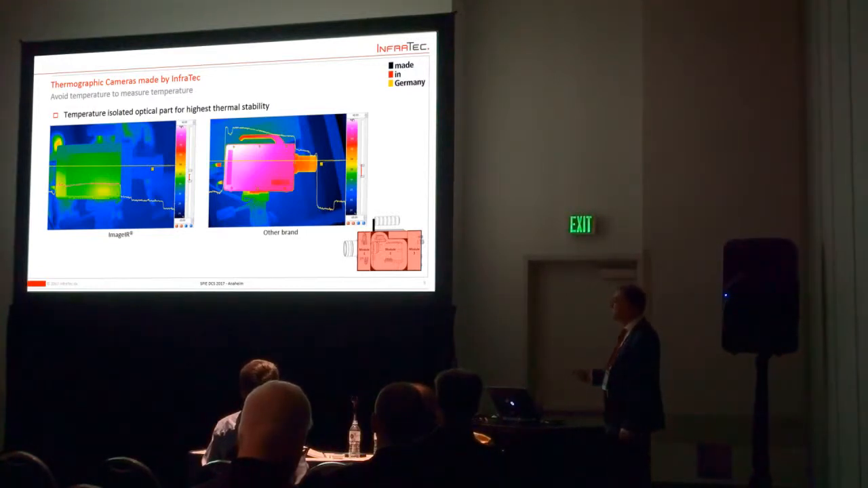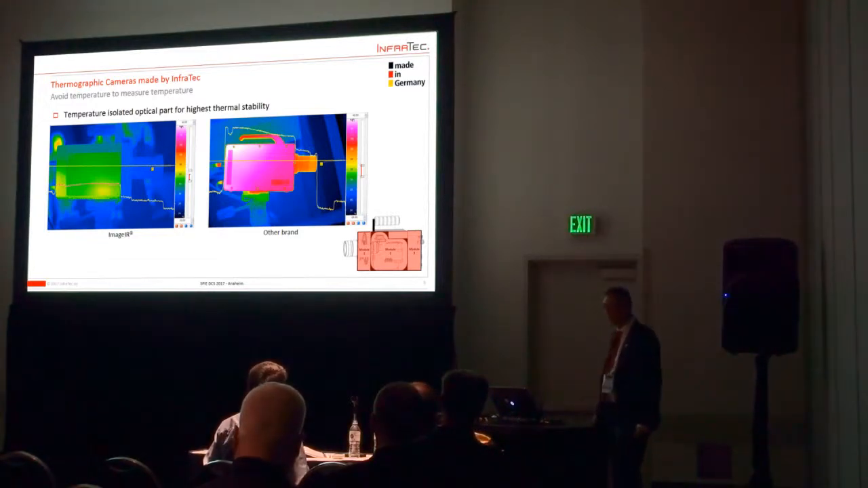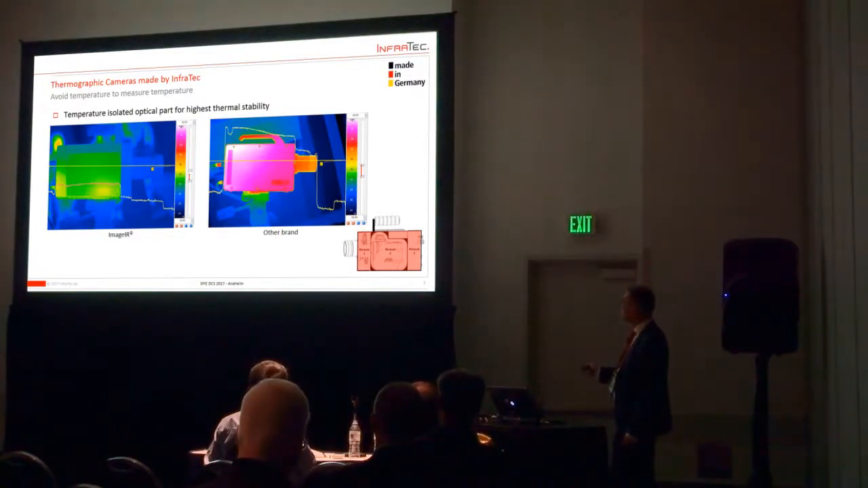At an exhibition, we had the chance to look at another brand of the same kind of camera. Again, this is the measuring line for the profile. The camera itself is about 38 degrees C. Okay, no problem with this, but the optics are around 34, 35 degrees C. And this is a hint that this is not a stable temperature, and this will give you some problems by calculation or by calibration or by compensation of temperatures.